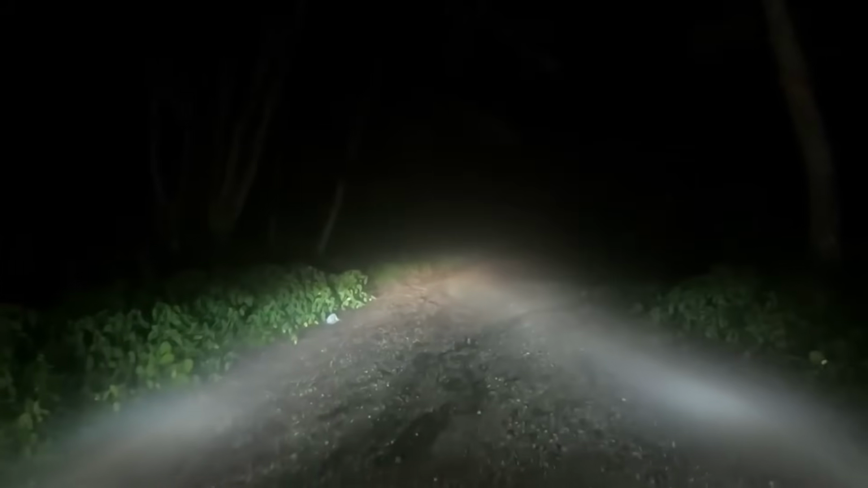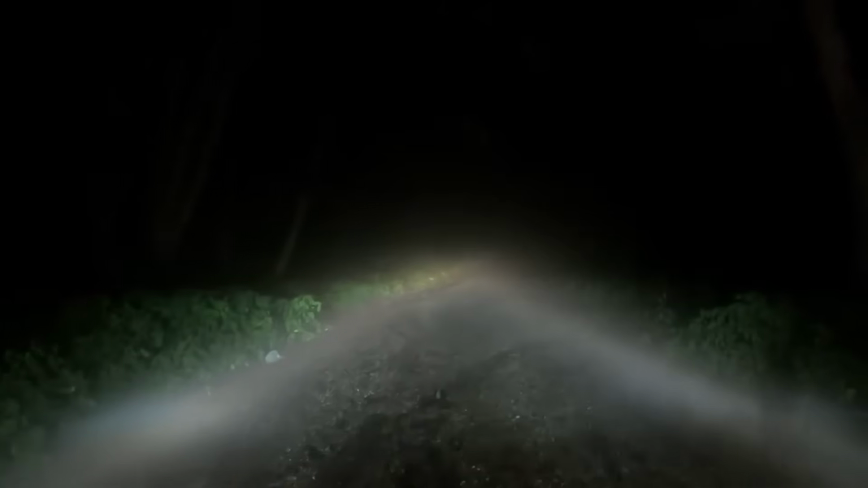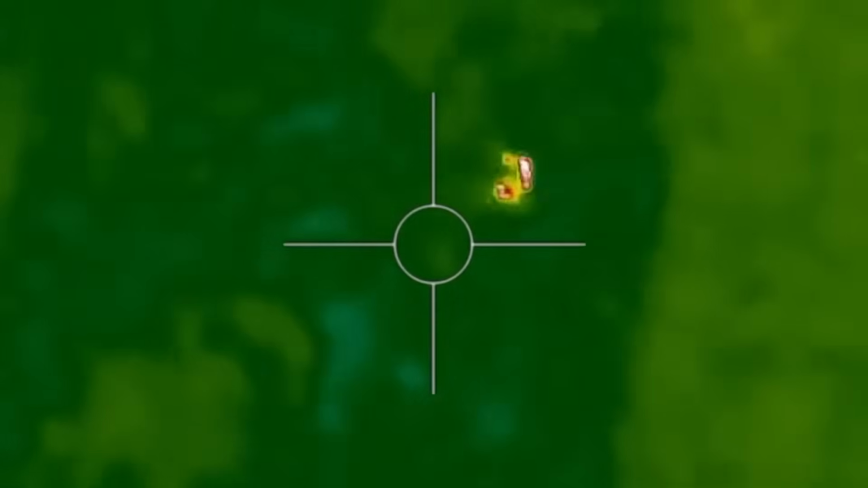With the spotlight shining into the night, the team positions their vehicle, hoping that the light will draw the creature back into view. The seconds tick by slowly as they wait, the silence of the road stretching on, broken only by the hum of the engine. But again, just as quickly as it had appeared, the creature vanishes. It disappears into the woods, leaving only the faintest trace of its heat signature behind.